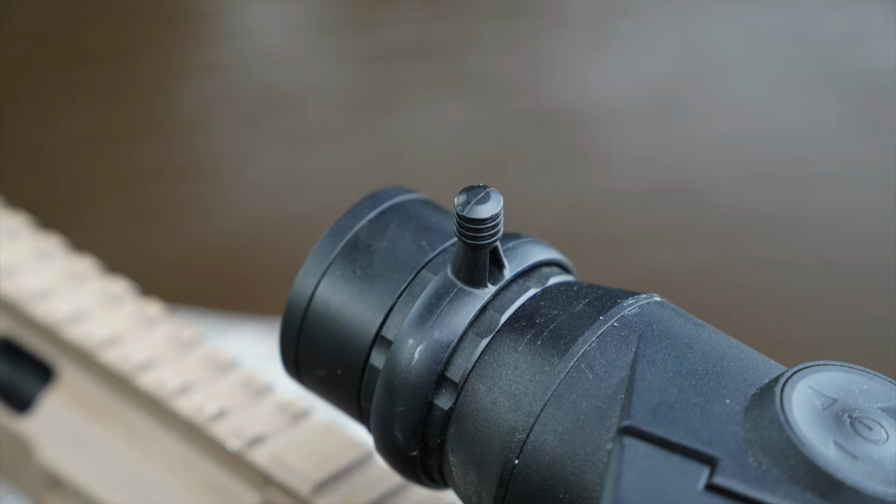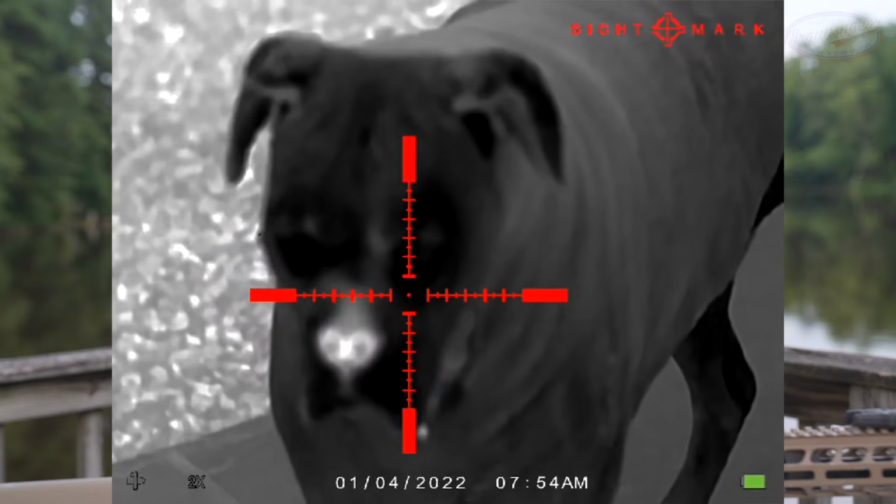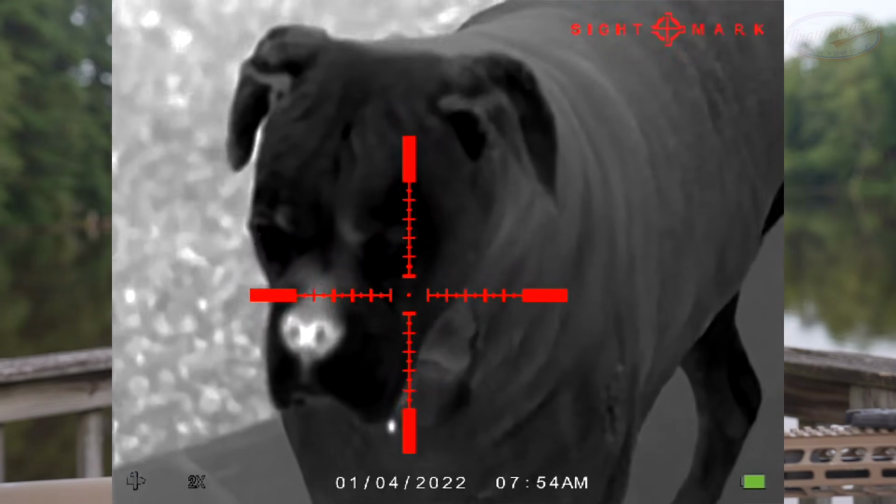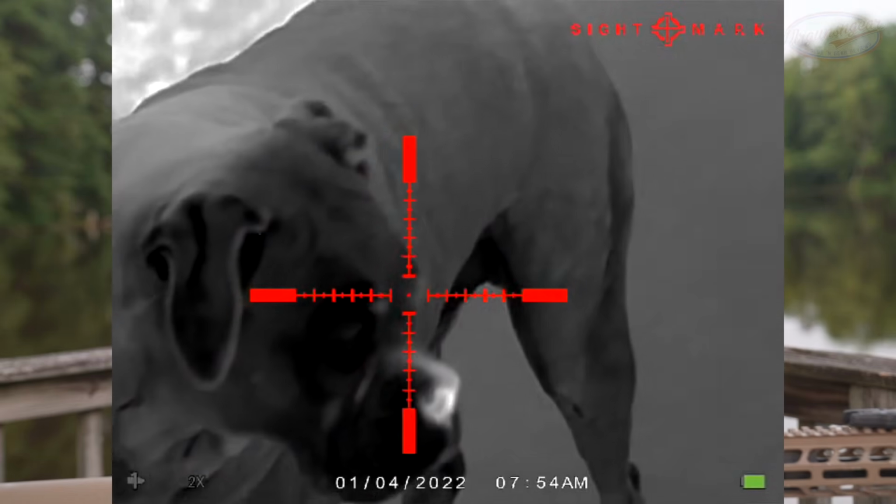Continuing up front, we do have this focus ring here, which allows you to, as the name would indicate, adjust the focus of it. So what I would do, like after this review, what I'm going to do is actually mark on there where like the infinite focus is, so that way you have a quick reference point, and that's about where it is right there. And then after that, if you need to get up close, you know, within 25 yards or something like that, you can move the focus as needed. But the vast majority of the actual shooting you're going to do, or the scanning that you're going to do, you're going to want to have it on that infinity setting, so that way it's as clear as possible out, and you can scan and pick different things up in the environment.